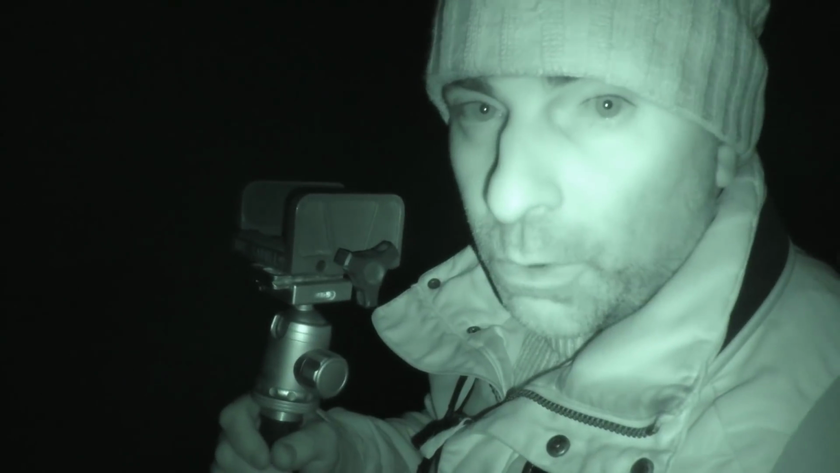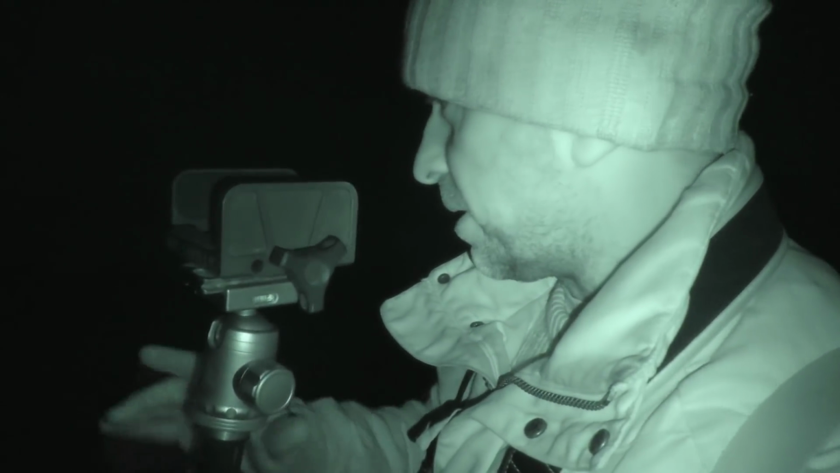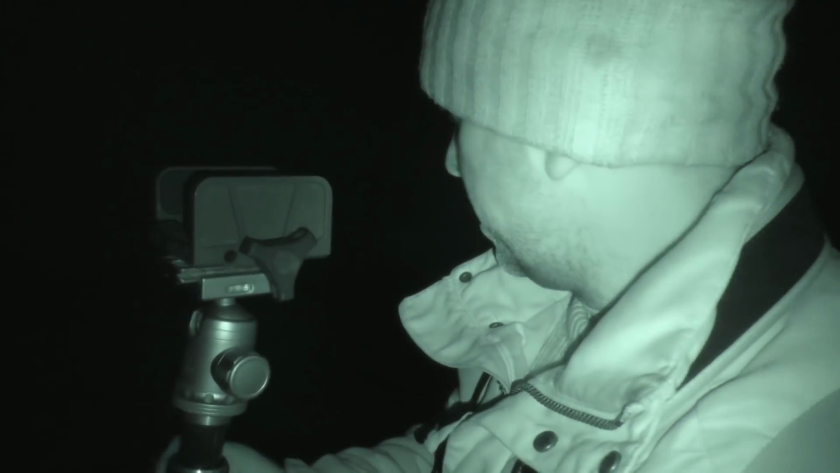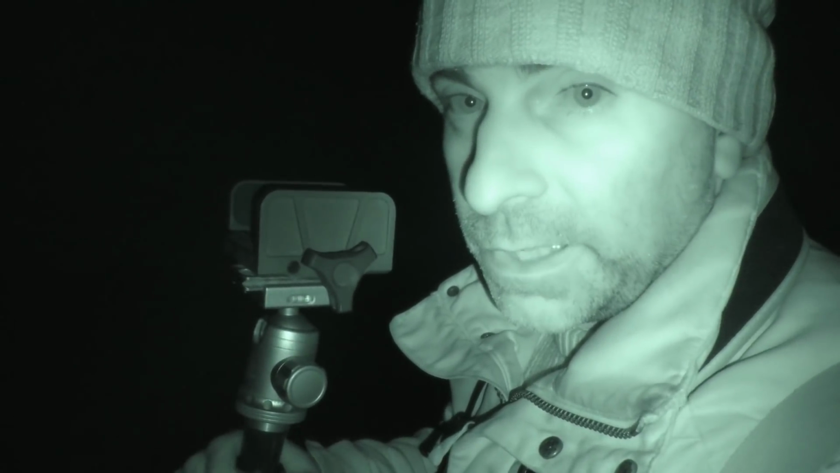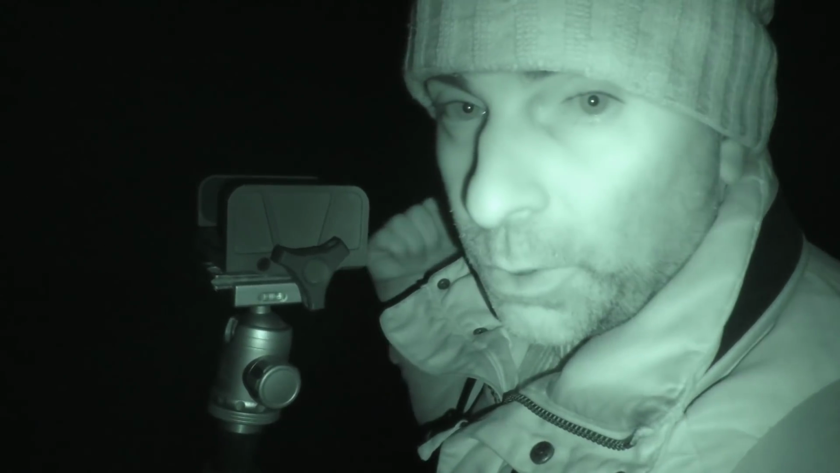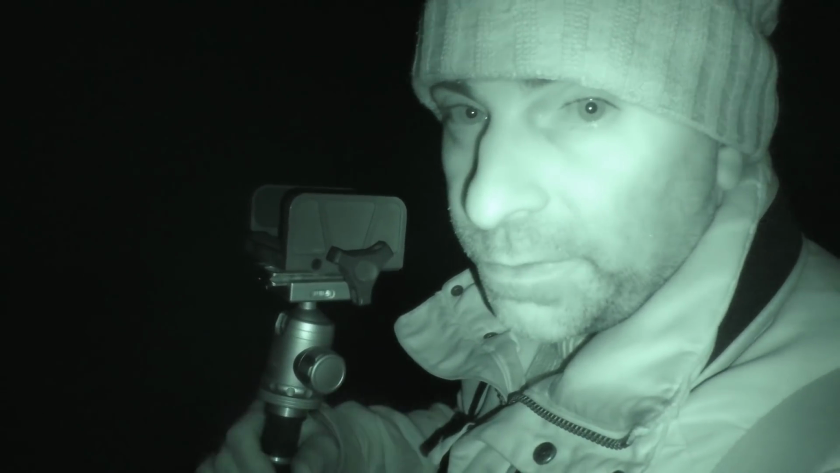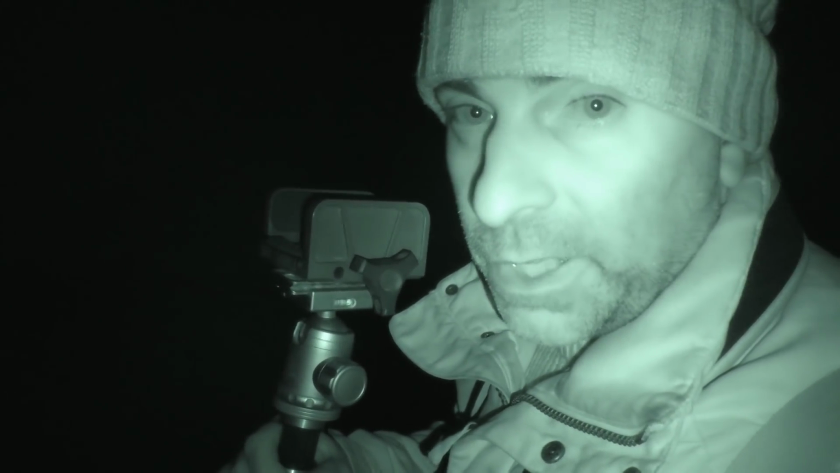So I think I'll have a little call from here. I'm just going to set my tripod up just on the edge of this corner of this bit of hedge here. I'm stood in the shadow at the moment, so hopefully fairly well hidden. And I'll just put the cooler about 60 yards out into the middle of the corner of this field and hopefully pull something through the hedge.